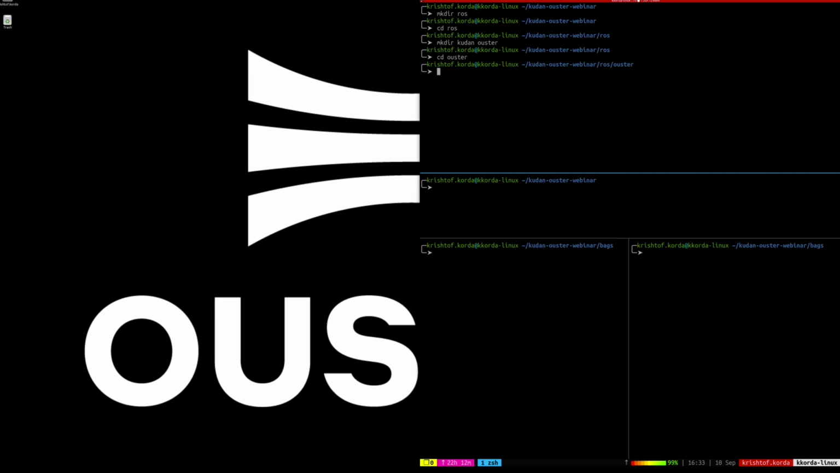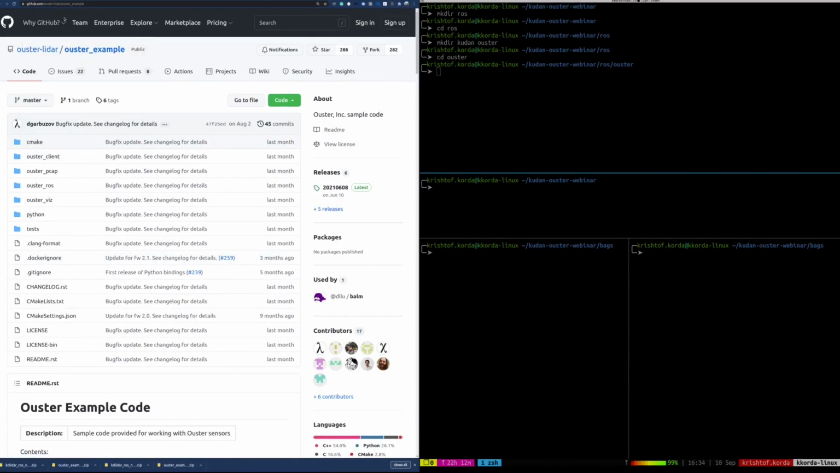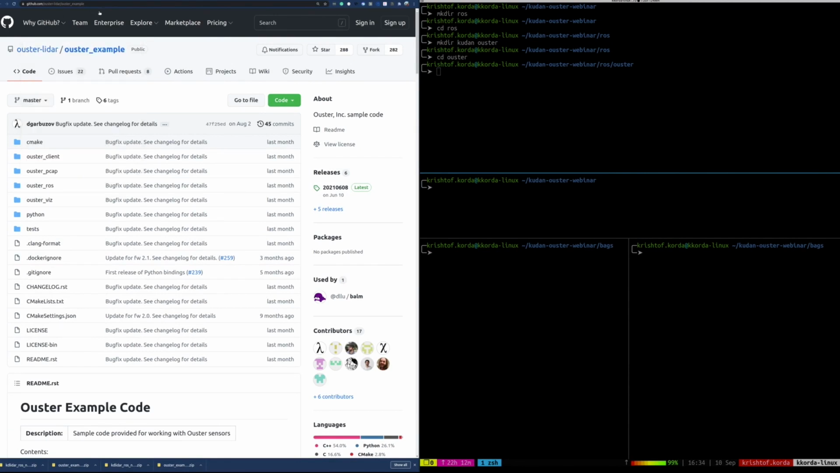Great. So next thing we need to do is we actually have to download the Ouster ROS node. And I'm going to be showing you how to do that really quickly here. So you're going to go to github.com/ouster-lidar/ouster_example. You can also find links to this on the Ouster website, ouster.com/downloads. So I'm already here on the website, and this is all the code that you're going to need for the Ouster ROS node.